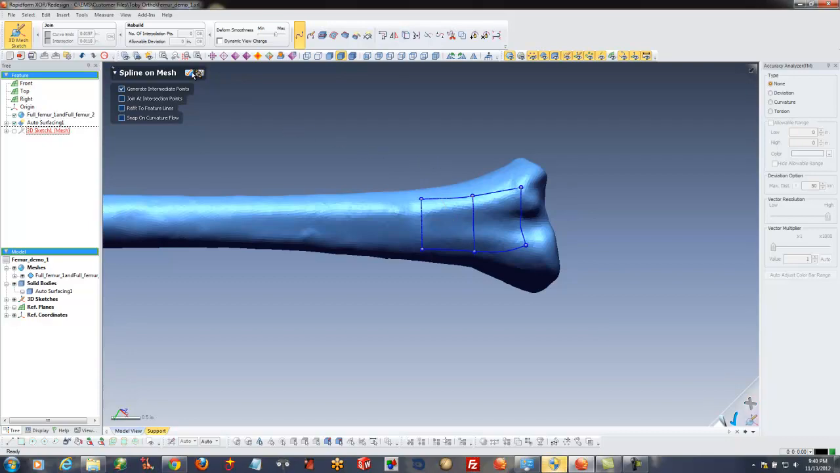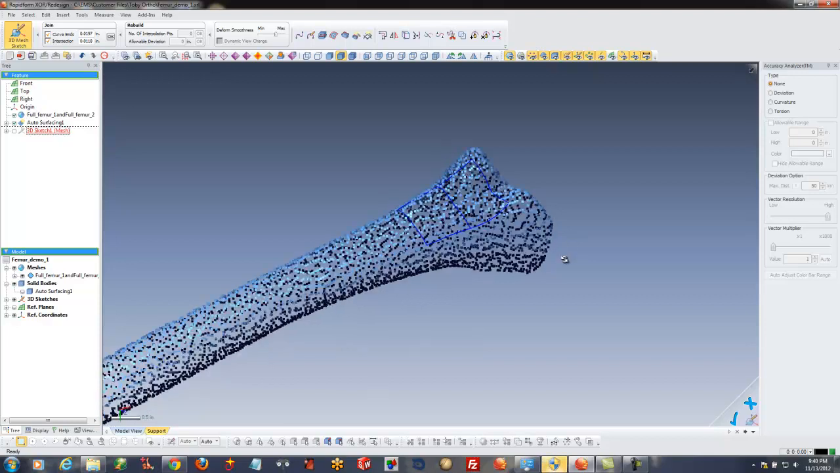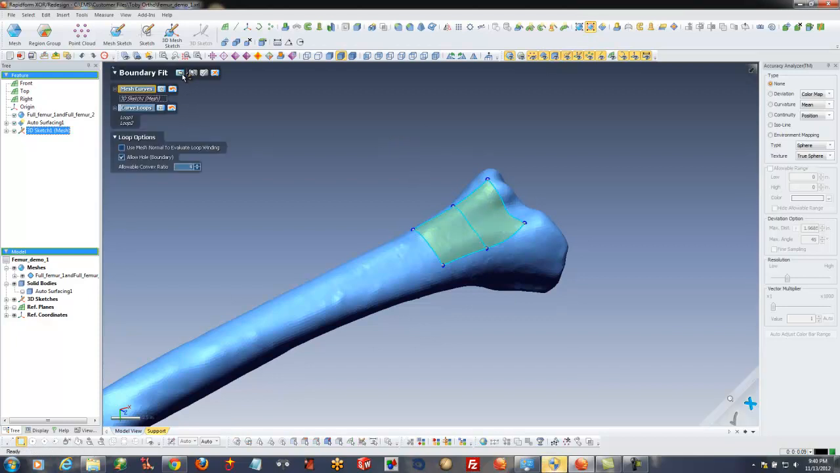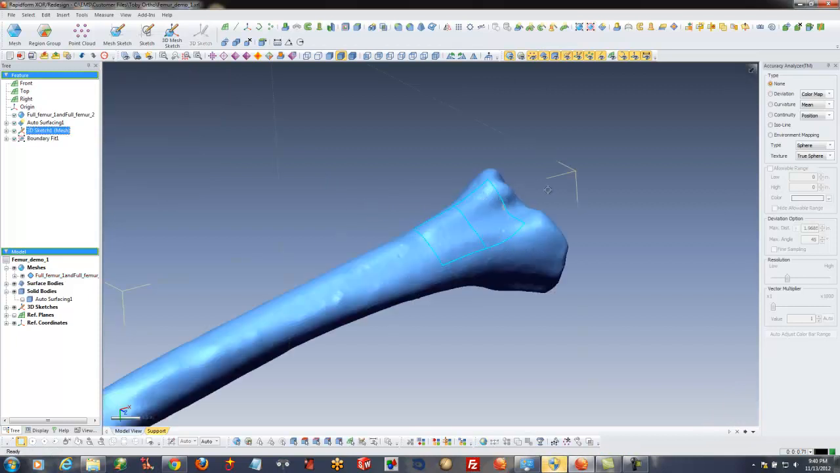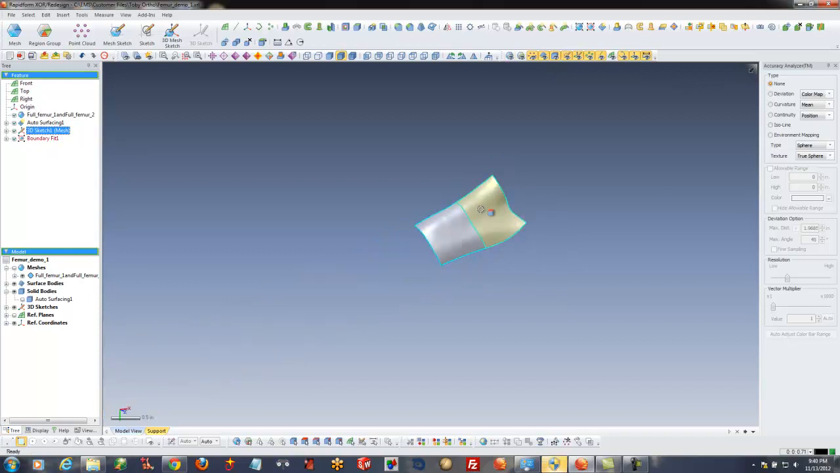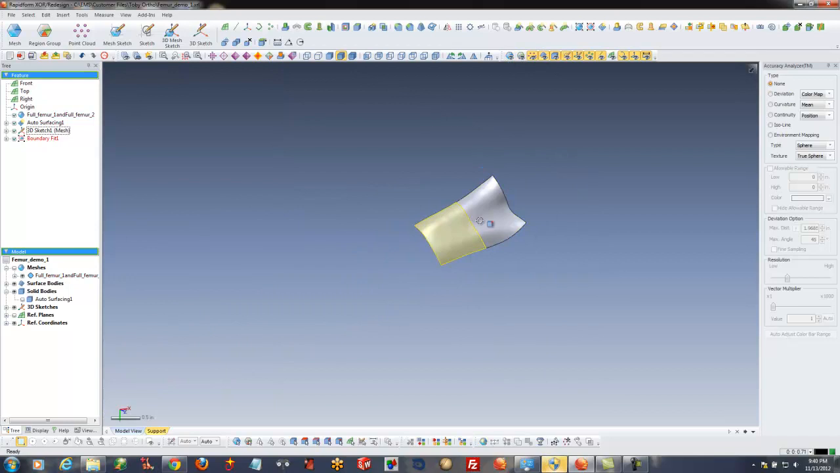Okay, so you can make these curve networks anywhere you want, and the curves will actually follow the shape of the mesh. Okay, and then instead of doing an auto surface, I'm going to do what we call a boundary fit surface, and it's going to then just generate surfaces within those, in this case, splines that I generated, or what we call mesh sketches. Okay, so now I have a couple surface patches, again, that represent that mesh that we had scanned or generated from that scan, but only in this area.